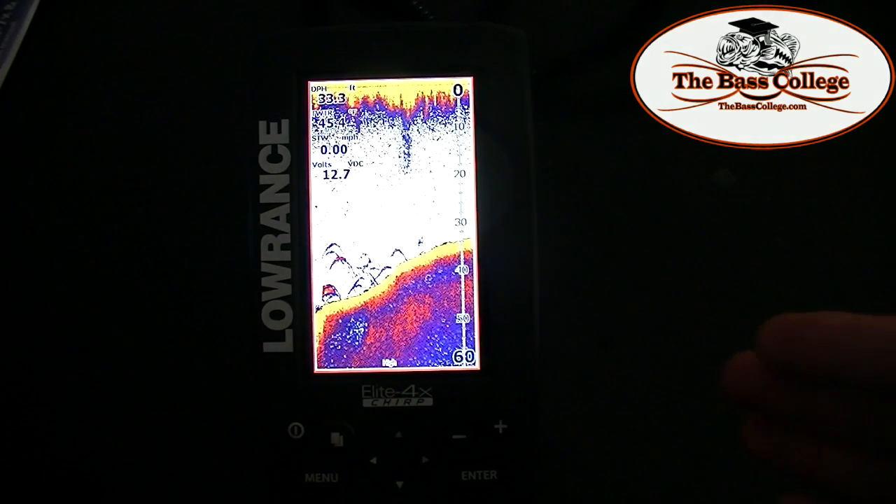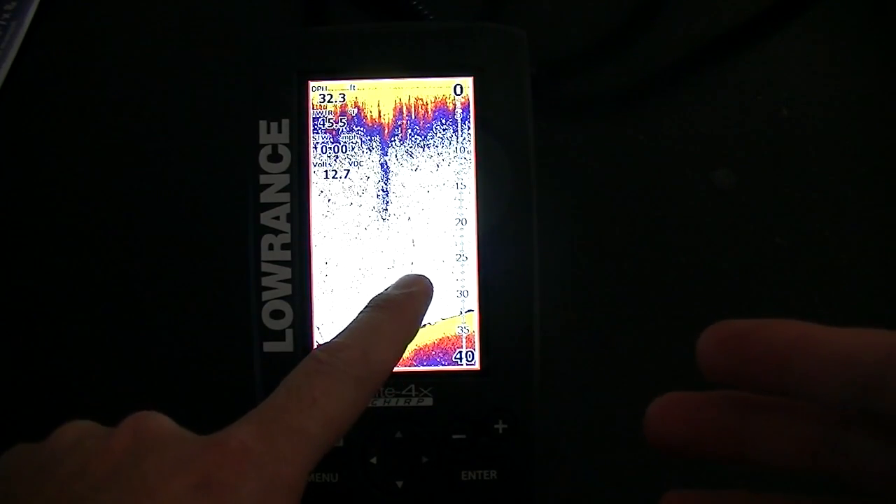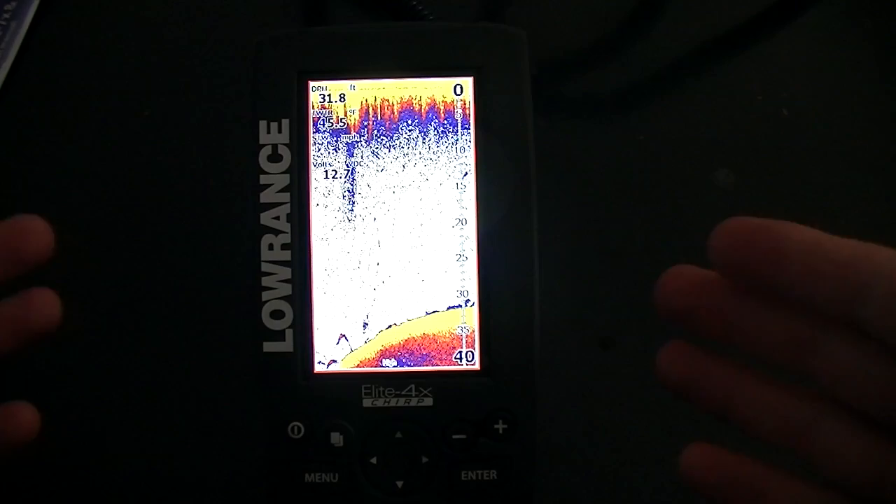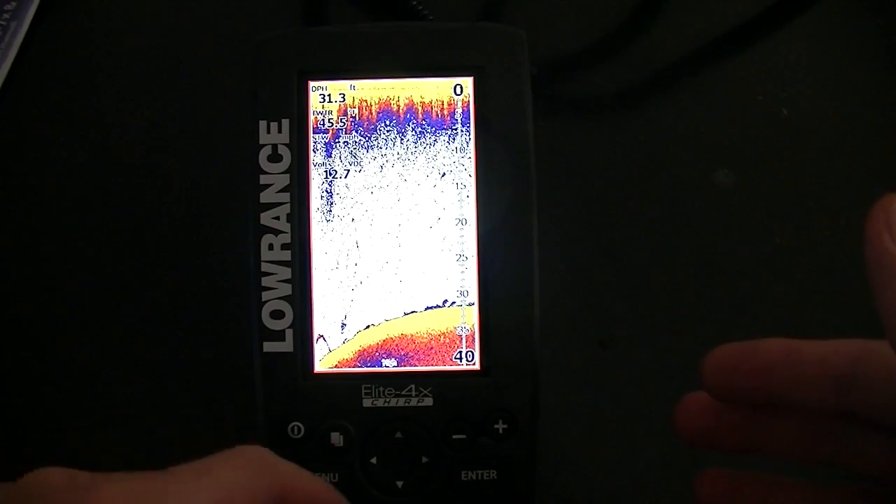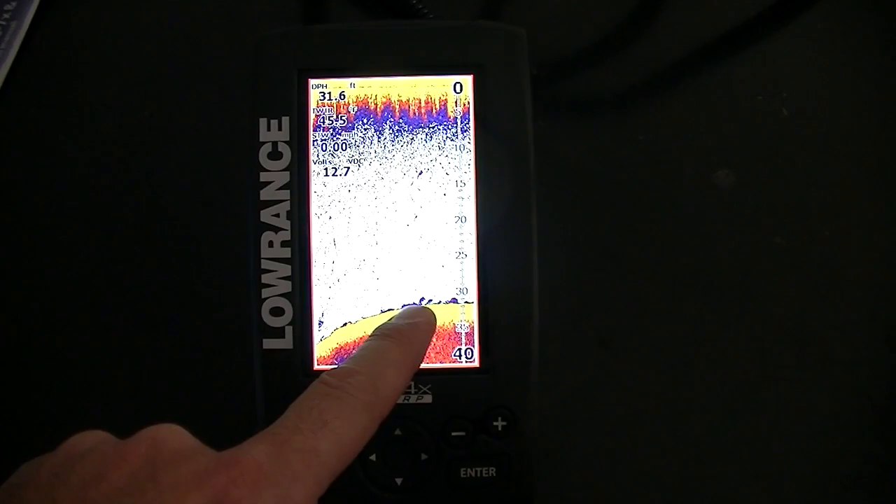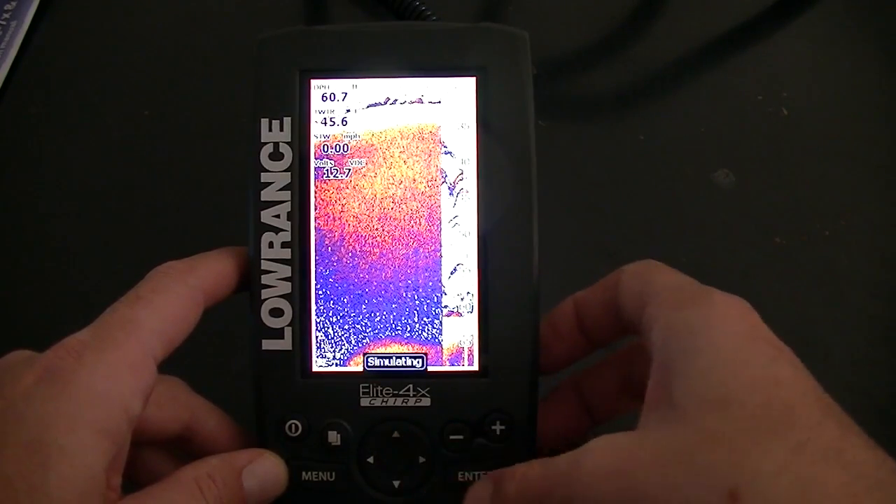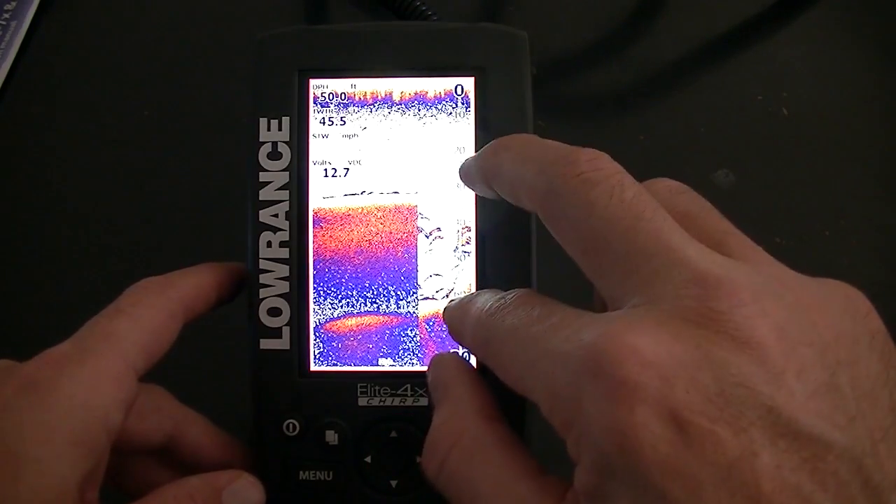But if you do see something that's hanging out right here and you notice there's some cover right here or something, but it's not an exact arch, still fish it, because it could be a fish that's off to the left side of your transducer or off to the right side of your transducer. And this is a good example right here. If you look right here, this is very, very likely fish. And if we zoom in here, I think I can, okay, let's not do that. Alright, so these right here can definitely possibly be fish.